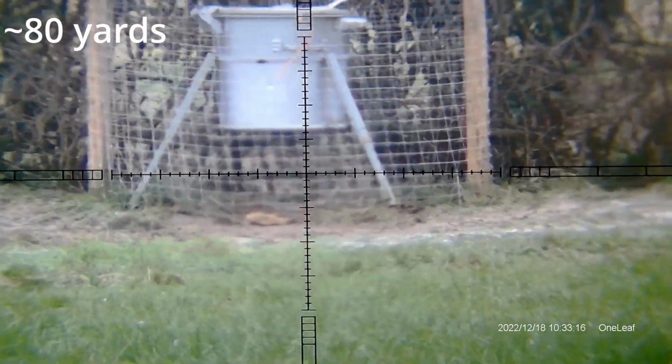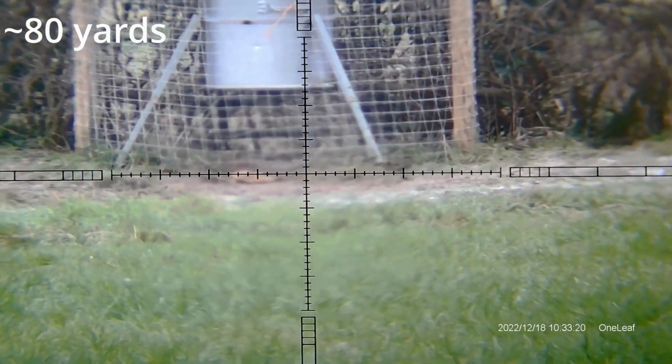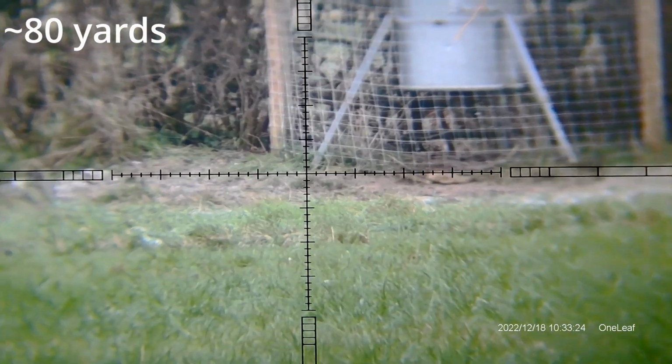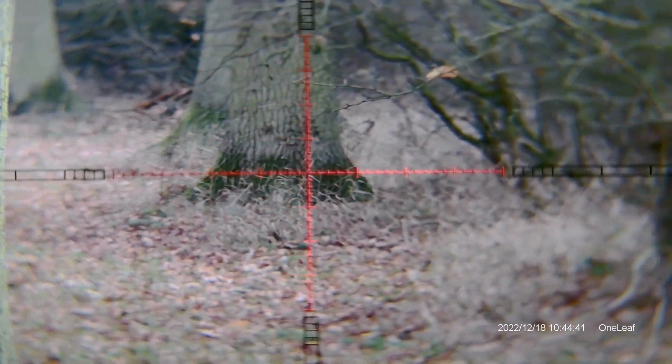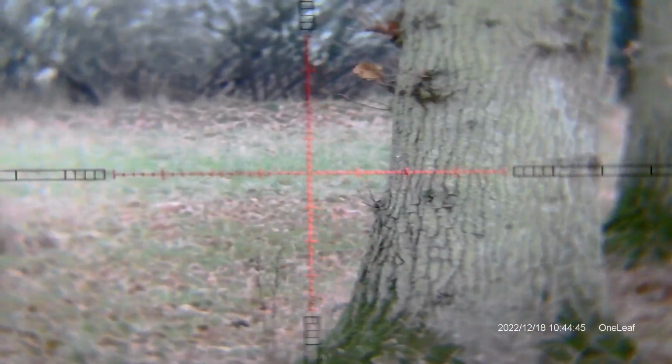This is a wild bird feeder. It's often frequented by squirrels and rats. However, today there's none about. Whether you're using this for longer range shots and really pushing the zoom out there, or whether you're using it for closer range shots, say in and around woodland, this thing has you covered. The illuminated reticle really punches out when you're looking against all the different colours of the woodland floor.